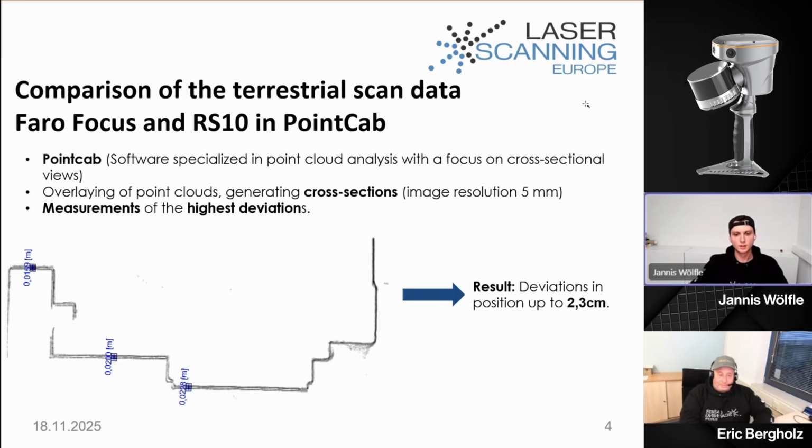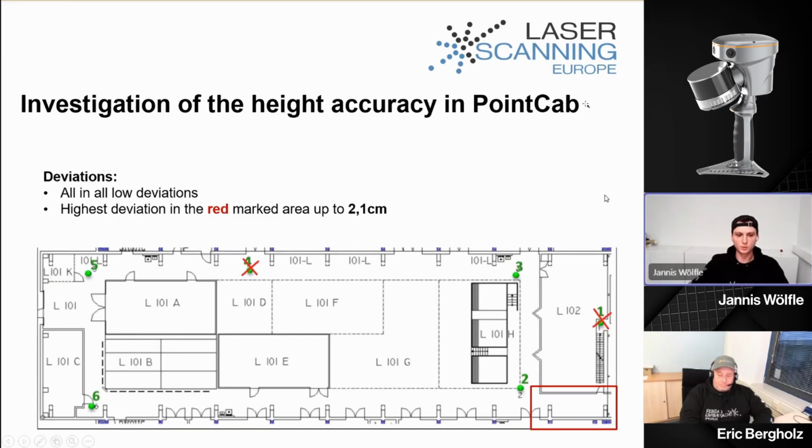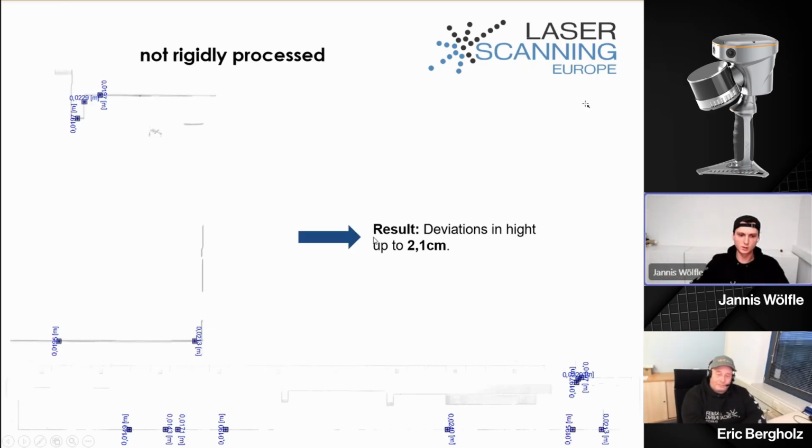So let's move on to the height investigation. I also analyzed it in PointCab, and most of the hall shows low deviations. In the area marked in red, we got slightly higher deviations up to 2.1 centimeters, which is also not that big. Here is another screenshot from PointCab where we can see some measurements.